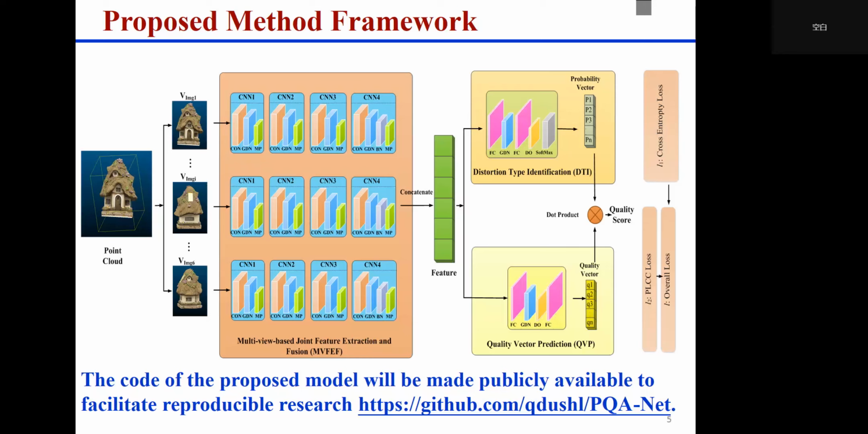By using the distortion type labels, the DTI and the MVFEF modules are first pre-trained to initiate the network parameters, based on which the whole network is then jointly trained to finally evaluate the point cloud quality. This is the overview of the proposed PQA-Net, and the code of the proposed model has been made publicly available on GitHub. You can find it by the link in the PPT.